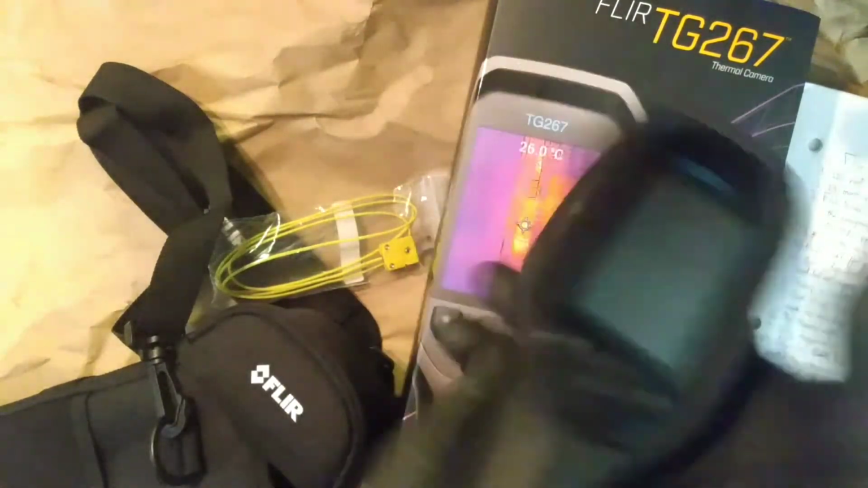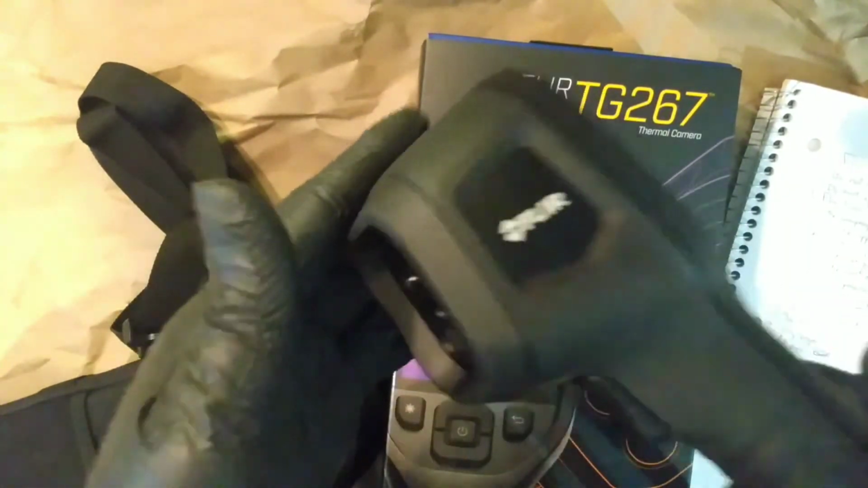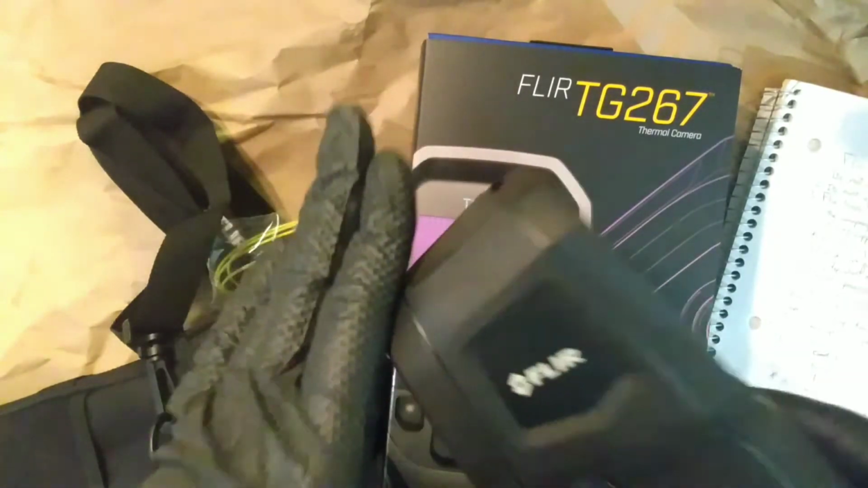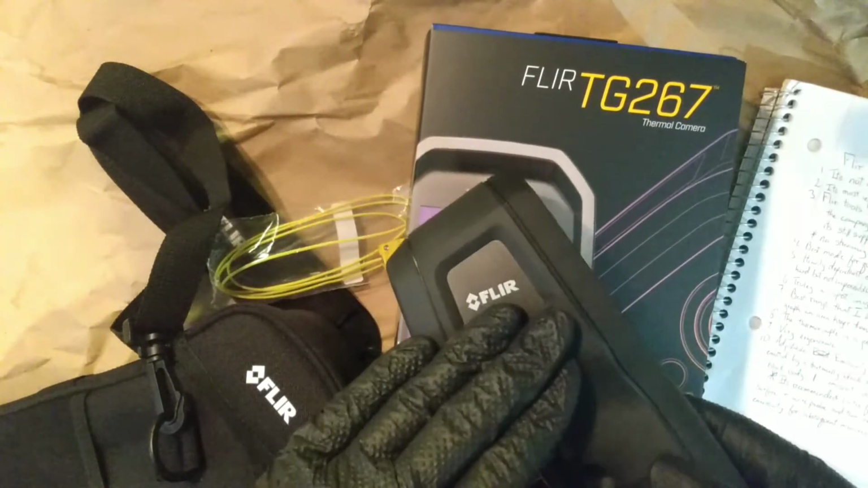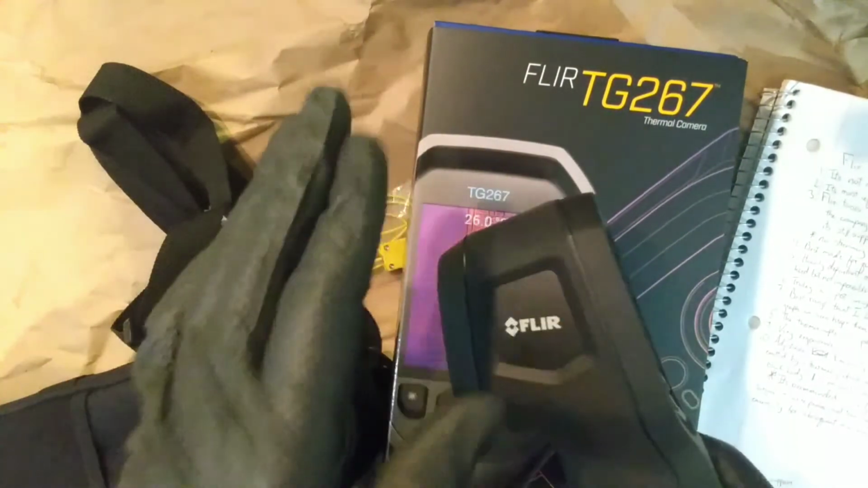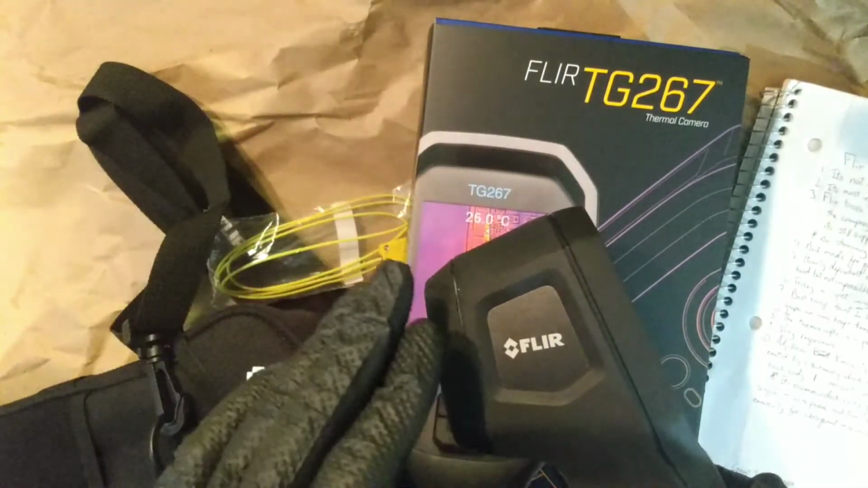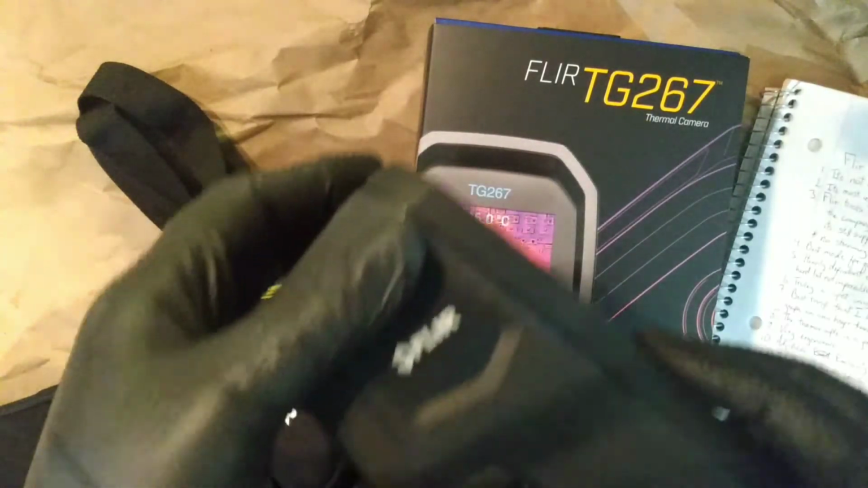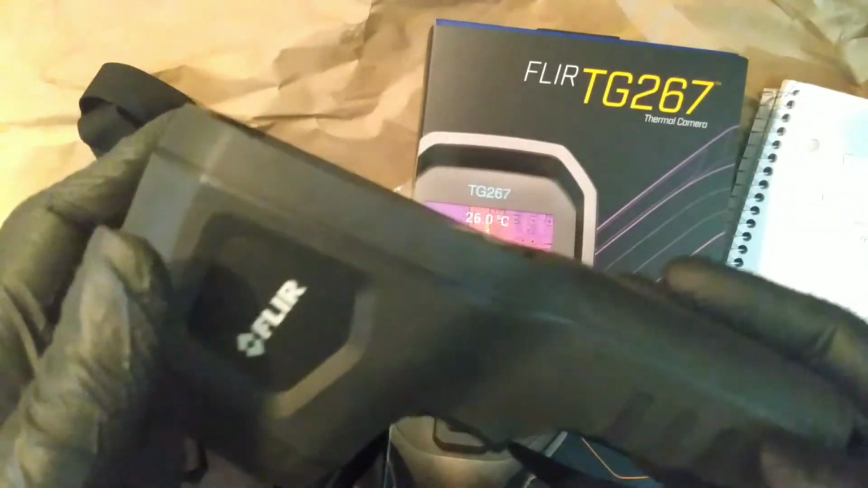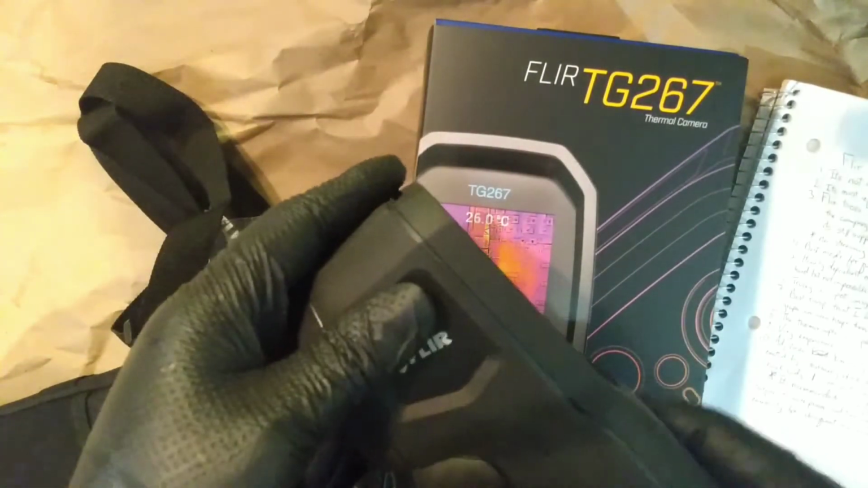And at the end of the day, know that if you're looking at the TG267, you are looking at an entry-level thermal imaging device. Okay? Do not expect the world out of this device. You know, disappointment comes from expectation. We'll go into philosophy some other day, but it's very true. The only reason people are disappointed in this world is because their expectations are not aligned with what reality will bring. So what I'm telling you right now, in reality, for the money, it is what it is. It's an entry level. It gets you in the field, okay?